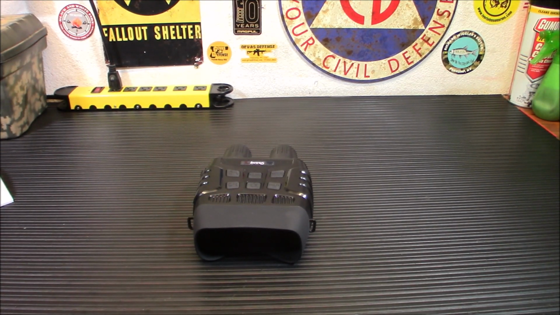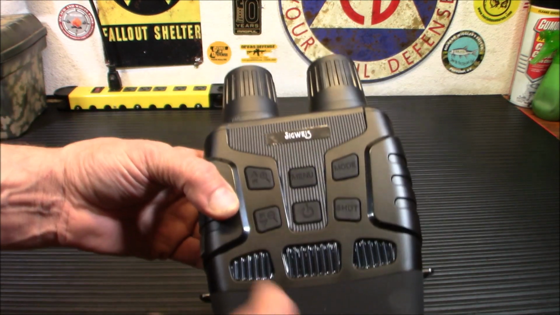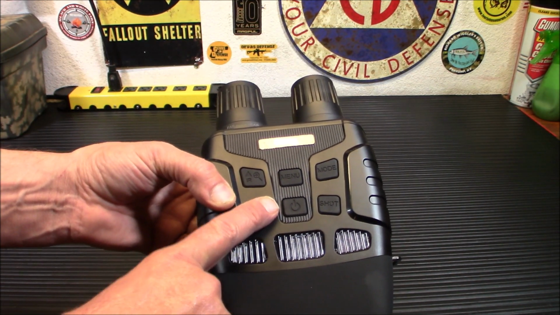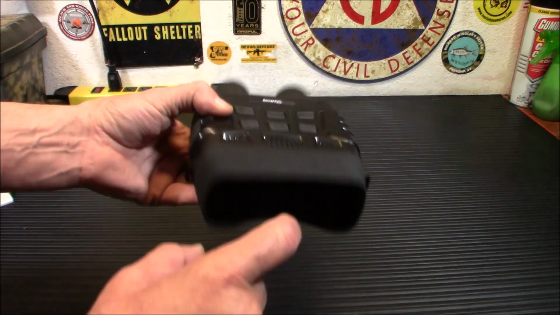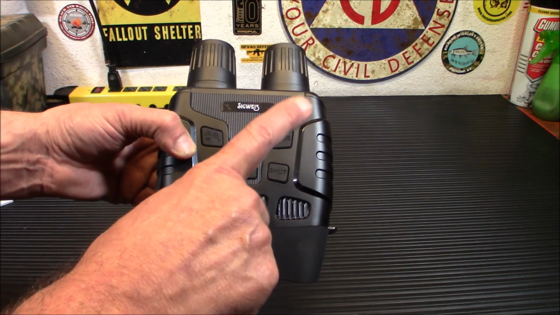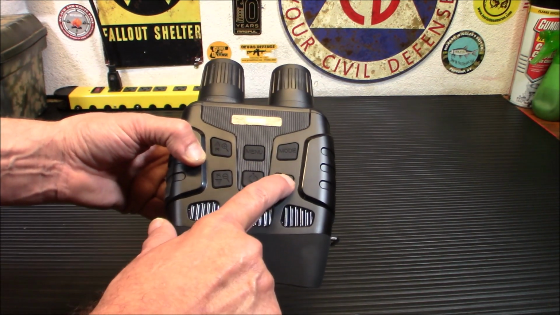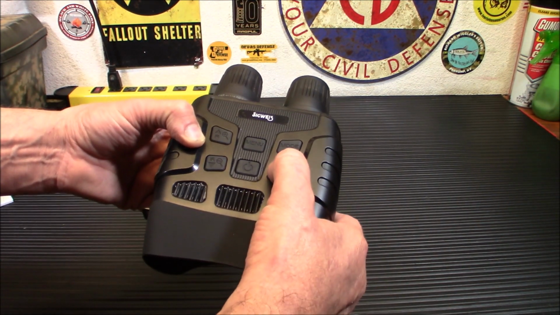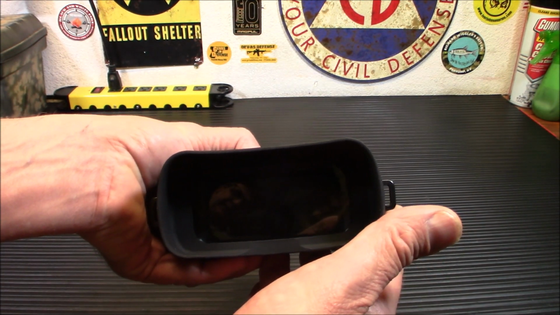So let's go over the buttons really quick. Up here, you have your IR up and down, as well as your magnification. It is a digital magnification, not a manual magnification. You have your menu button here, so you can go through the menu on the screen. On and off, and your mode, if you want to go into camera mode or, what was it, movie mode. Can't think this morning. And your button to start and stop your camera, basically your shot. If you're going to take a picture, you push it once. If you're going to take a movie, you push it once again. To turn it on, you simply press and hold, and you'll see the screen come on there.